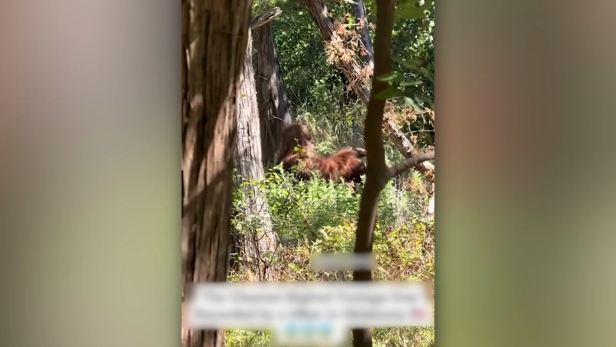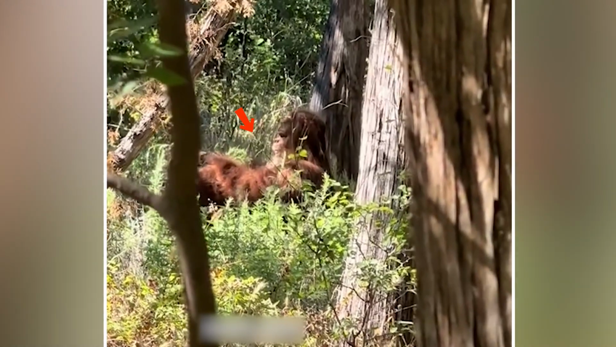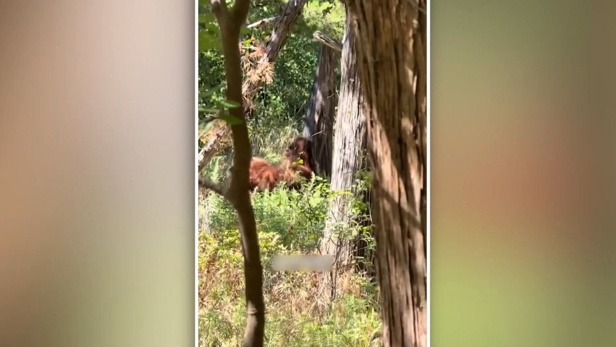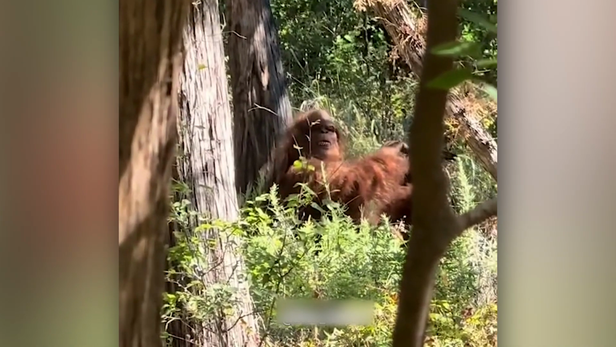The authenticity of the video has sparked heated discussions. Some believe this could be genuine evidence of Bigfoot, while skeptics argued it might be another elaborate hoax. With the rise of digital editing and special effects, it's challenging to tell what's real. What do you think? Is this footage proof of Bigfoot or just another fabrication?